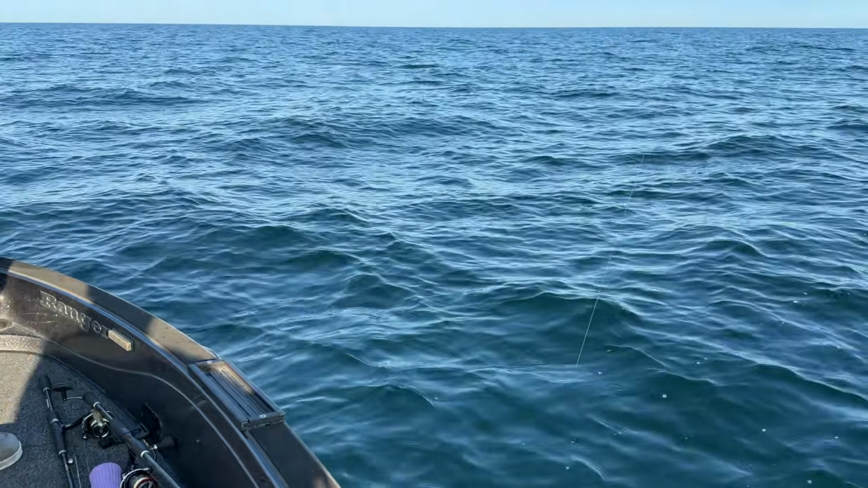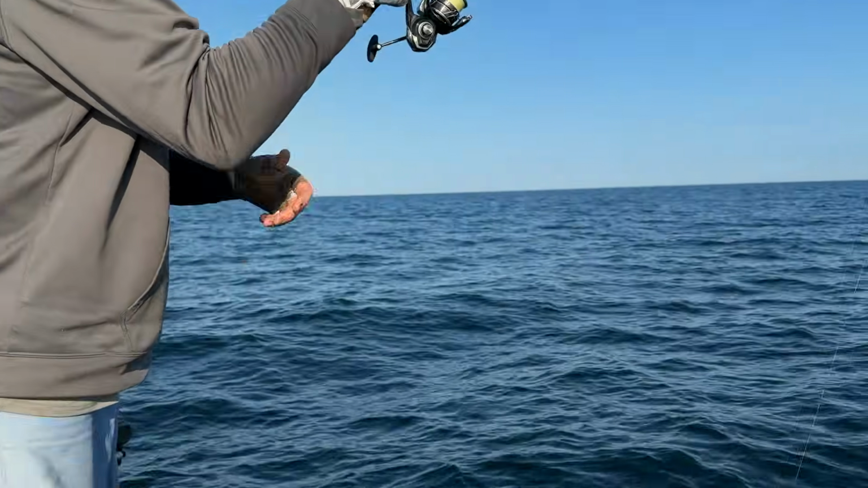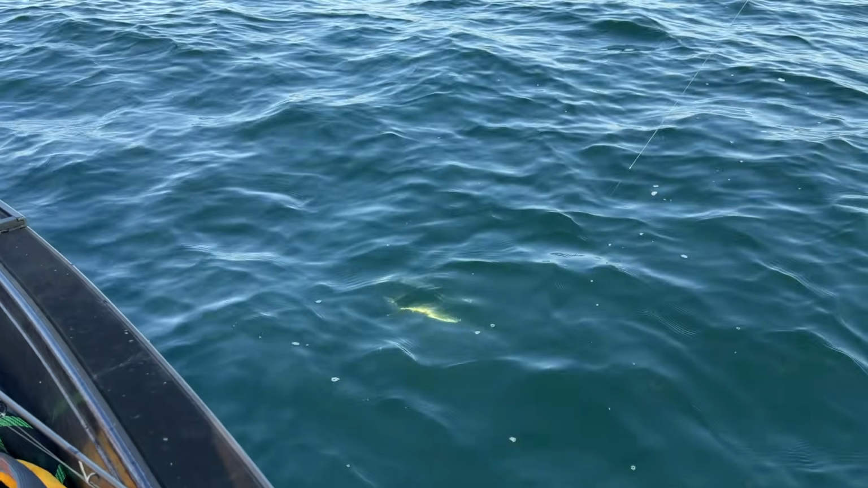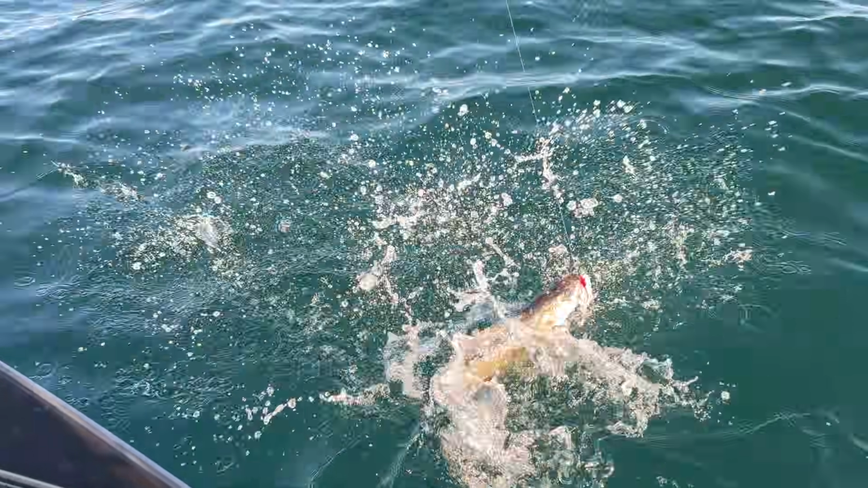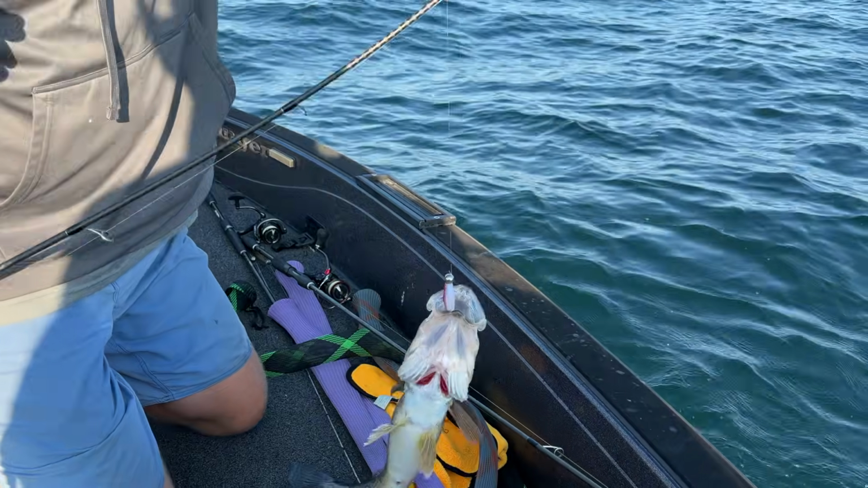Water's beautiful this morning. We got a little bit of color in it today. We haven't had a ton of rain, but we had some wind the last couple days. And man, look at that fish coming up through there. It's beautiful. There he is. Another Lake Erie hungry walleye. Maybe keep a couple for dinner tonight.